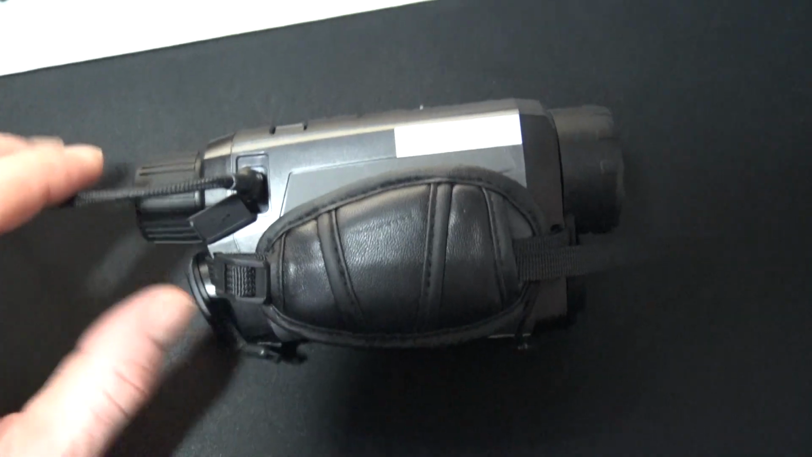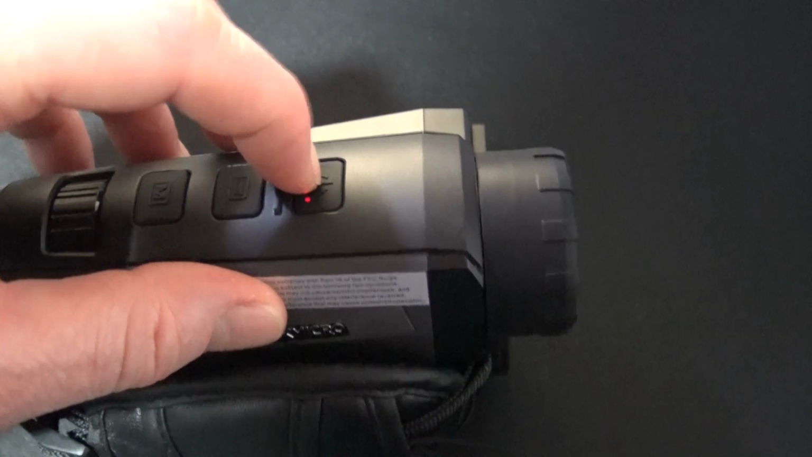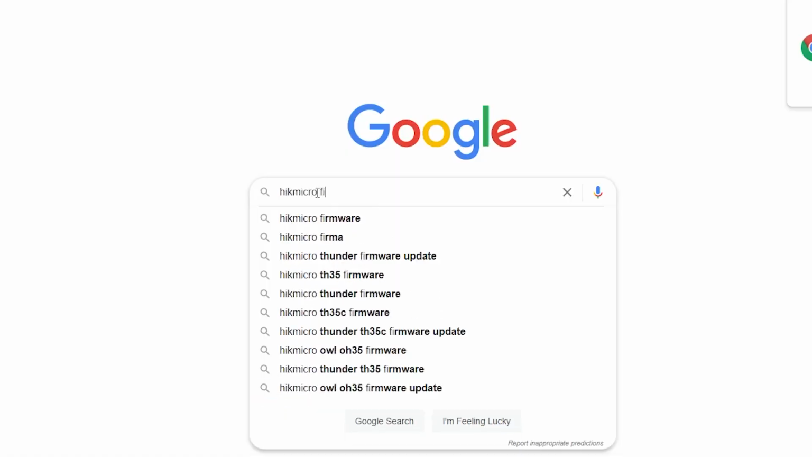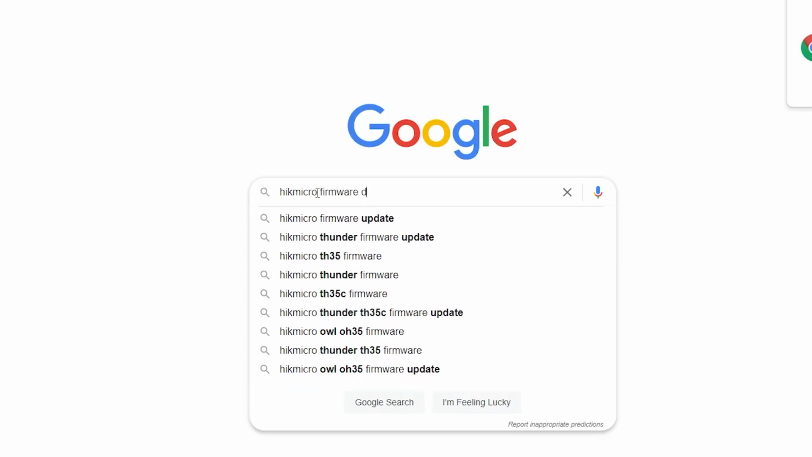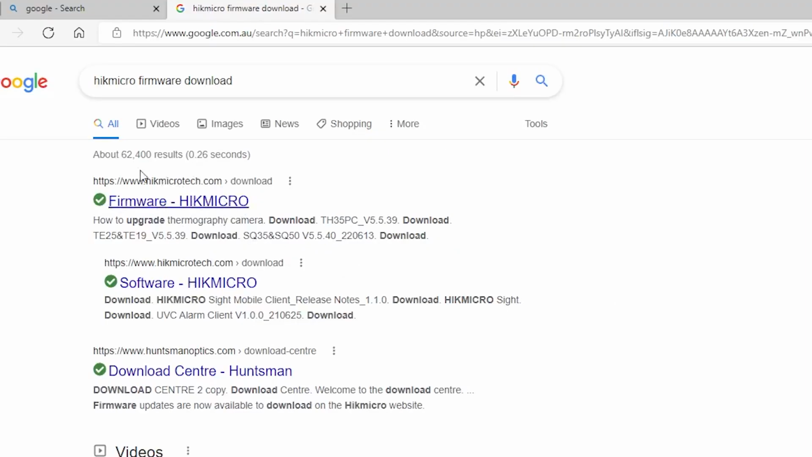Right, now we have the device connected to the computer. We can turn it on so it'll run off the power from the computer. So what we want to do now is go to the Hikmicro website and download the latest firmware. We type in Hikmicro firmware. Right, now the first link that shows up should be the correct link. So we click on firmware Hikmicro.